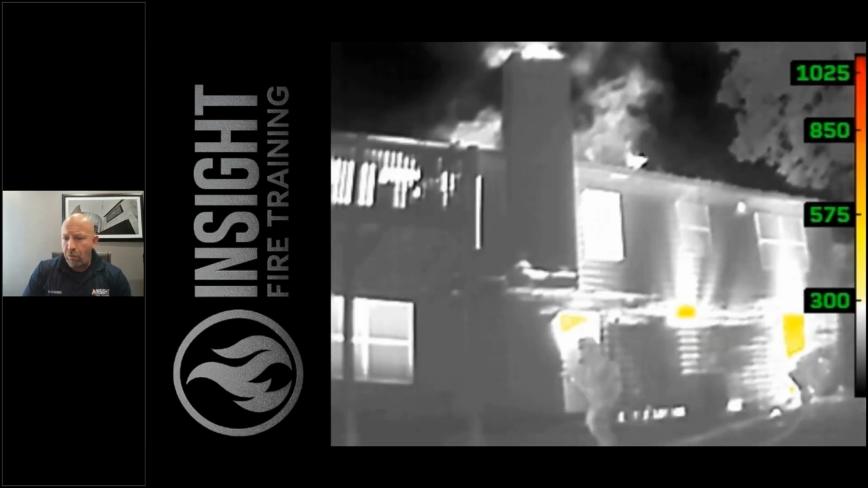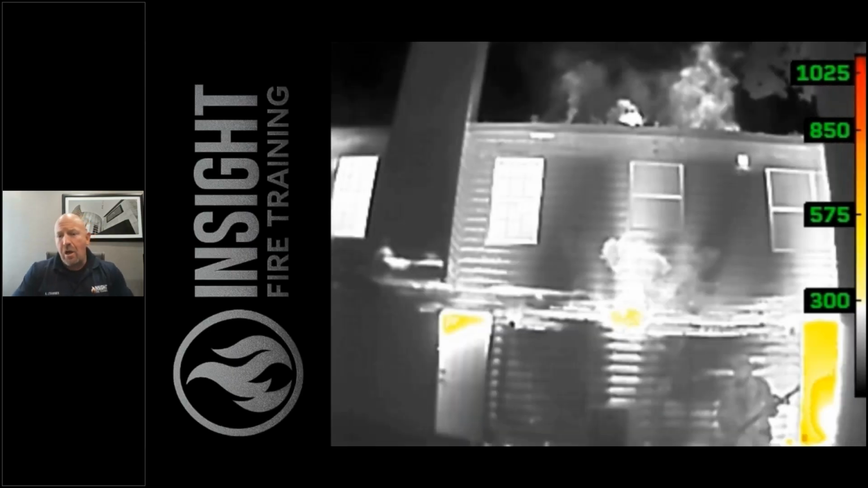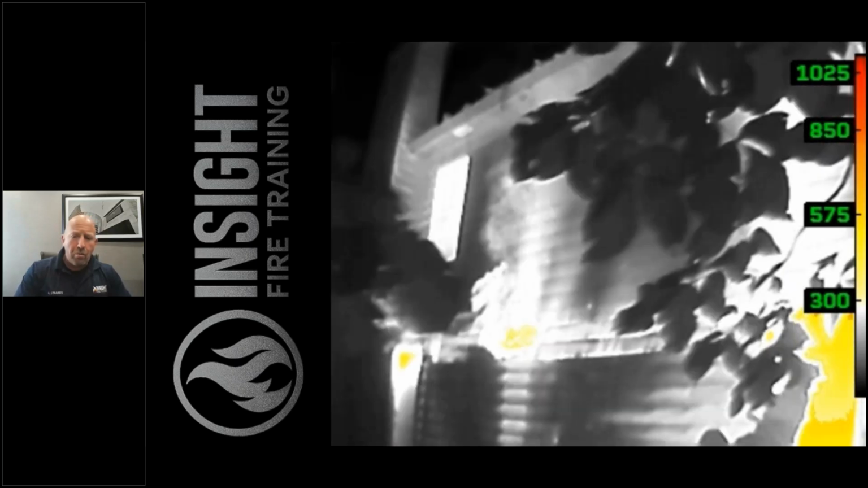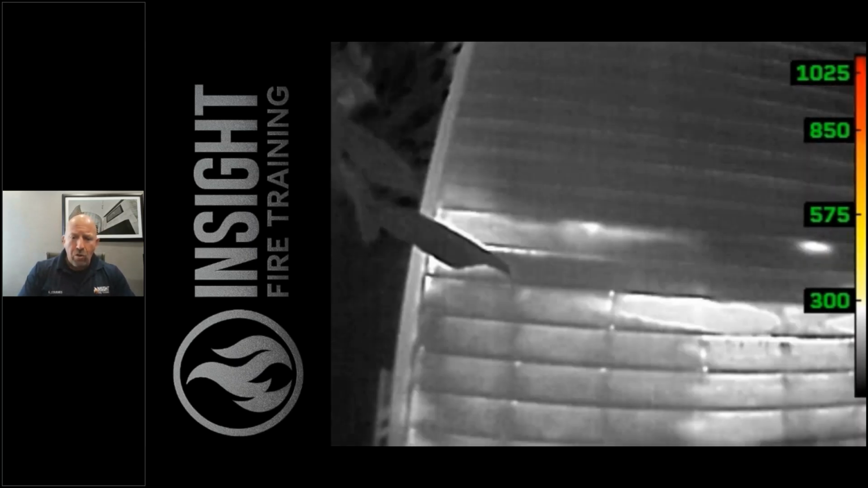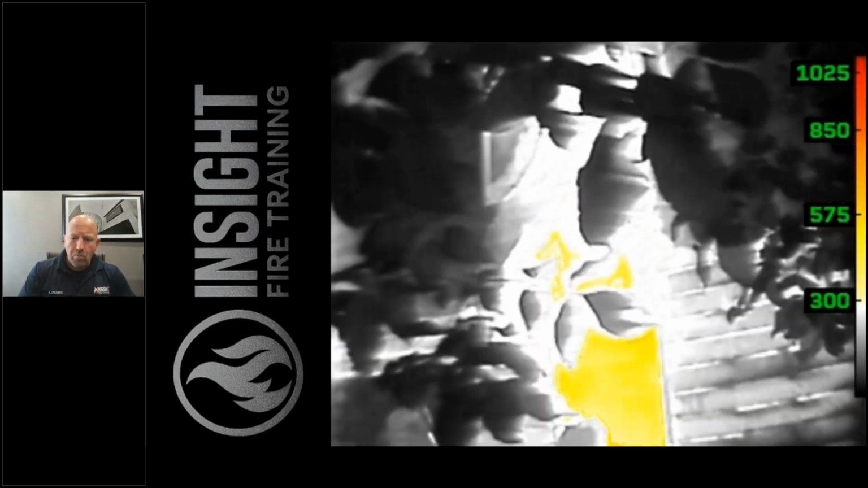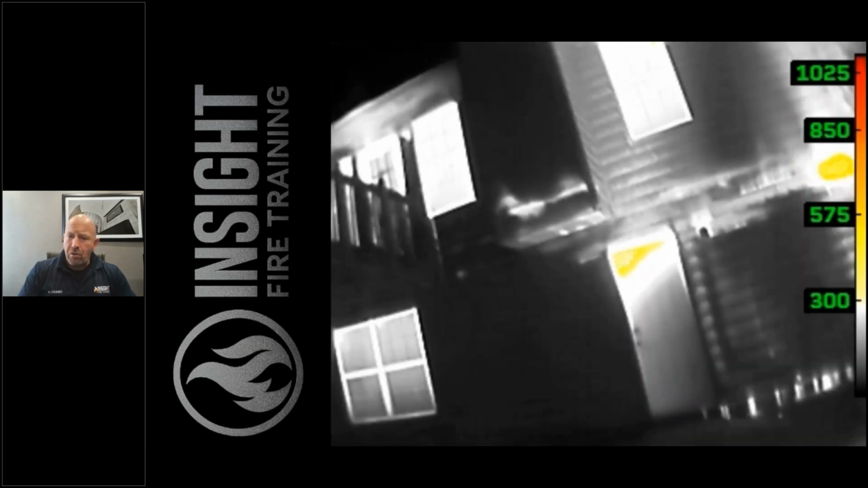But once they start flowing water into this window, what you see from both sides is they knock down a large amount of fire. That center heat signature is an example of something we're going to talk about later called thermal bridging, heat transfer through the actual interior wall to the exterior. And once he starts flowing water here, you see a tremendous difference as the heat signature starts to diminish. The colorization starts to go away.